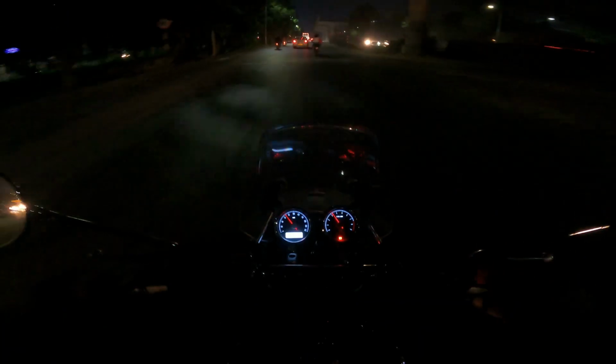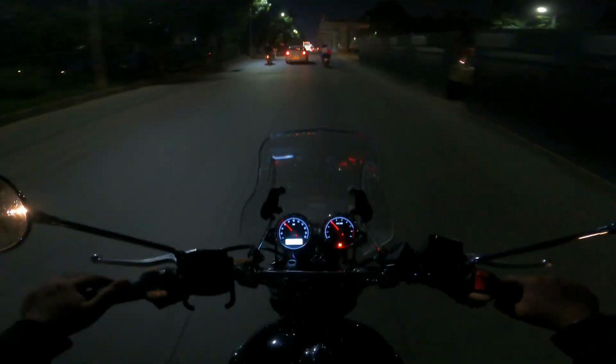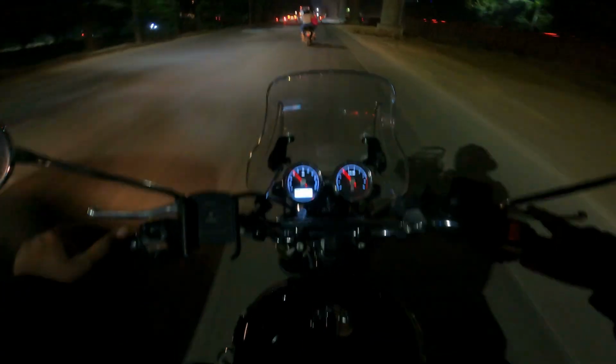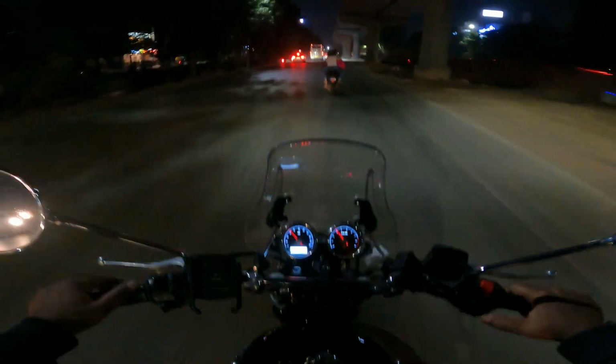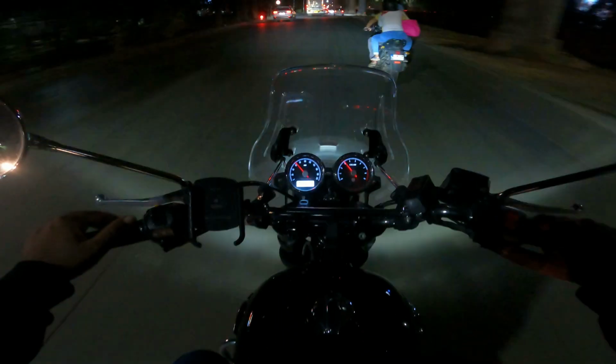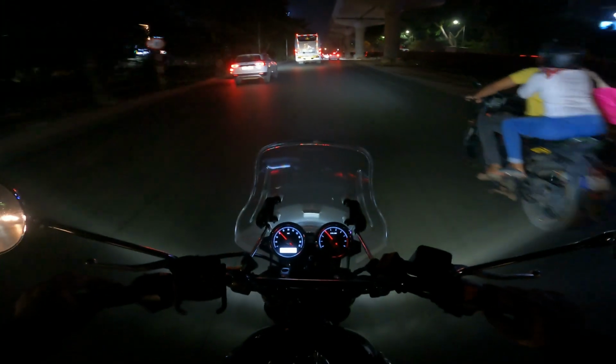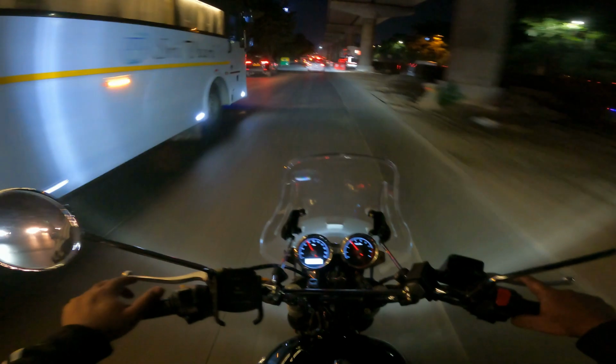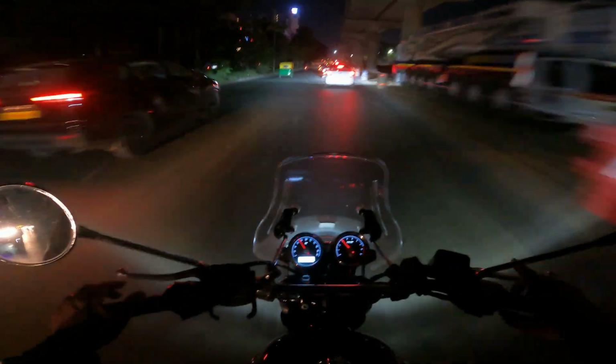Oh, I've got my brake light coming on. What the hell? It's gone off now. Put back on. Gone now. Electrical gremlins, yeah, with this Interceptor.